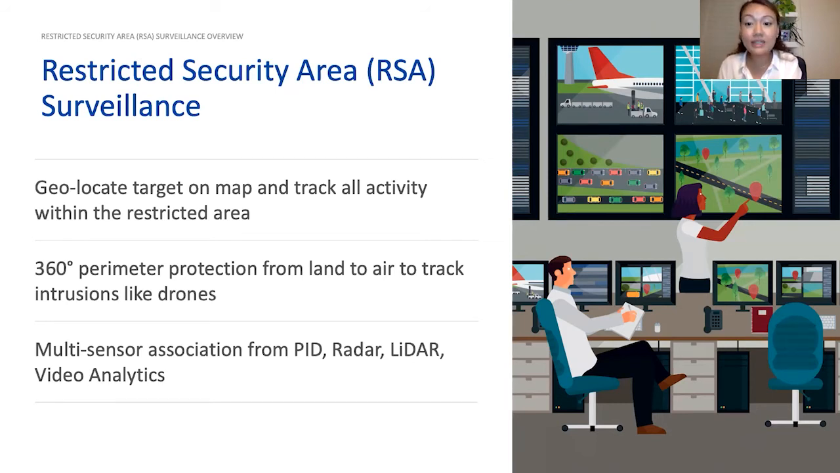And then finally, the multi-sensor association capability within RSA, we can help you reduce those numbers of false and nuisance alarms that's happening in your system. So allowing you to actually focus on what's most important and then ultimately improving your overall incident response time.